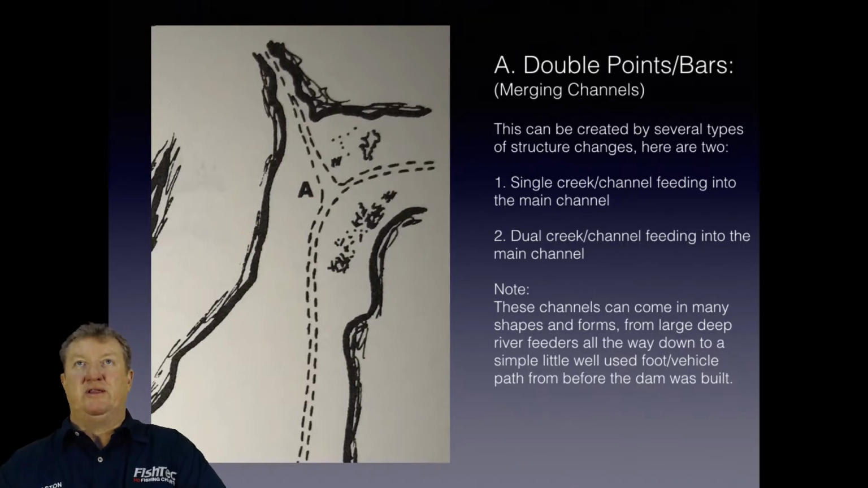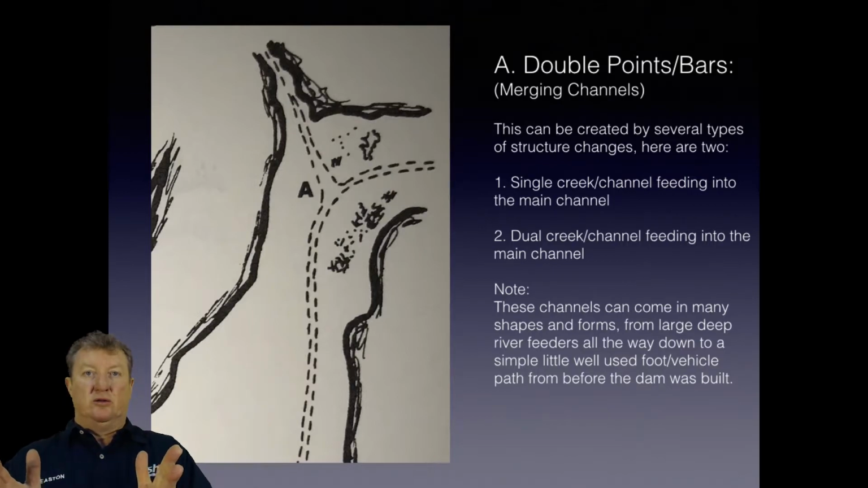Double merging points. This can be created by several types of structure changes. And guys, this is structure. This is not cover. This is something where the bottom has changed. We're going to call that structure. Buck Perry called it structure. One is a single creek channel feeding into the main channel, as you see here on this diagram. Or number two, you can have a dual creek channel coming into and feeding down into the main channel.